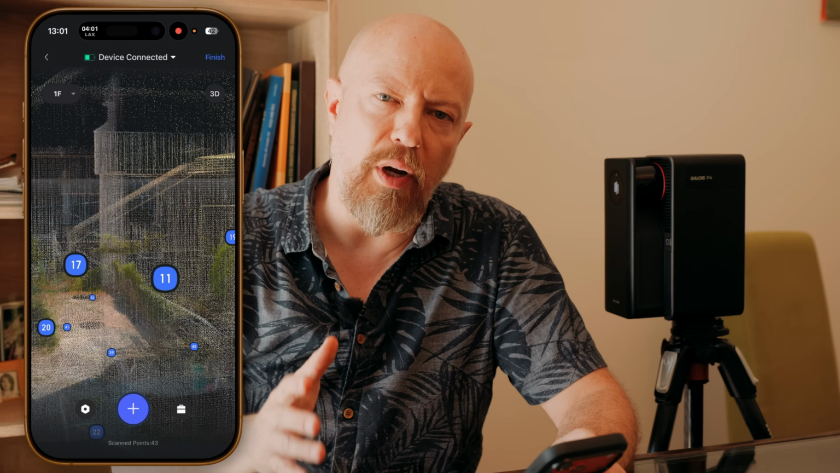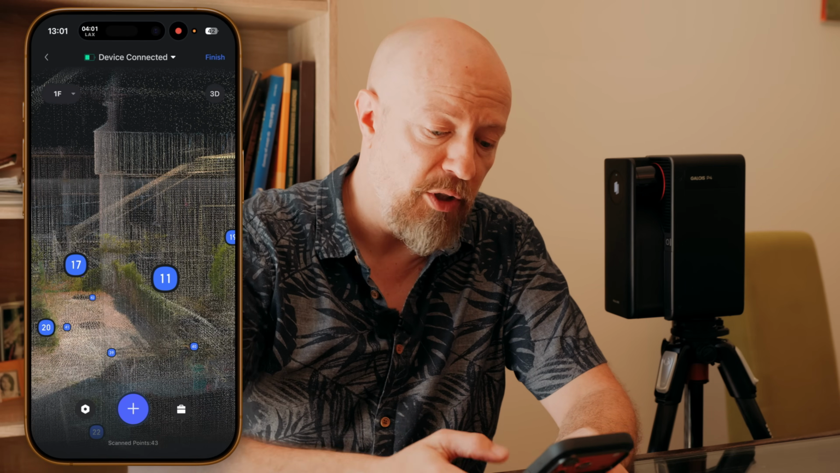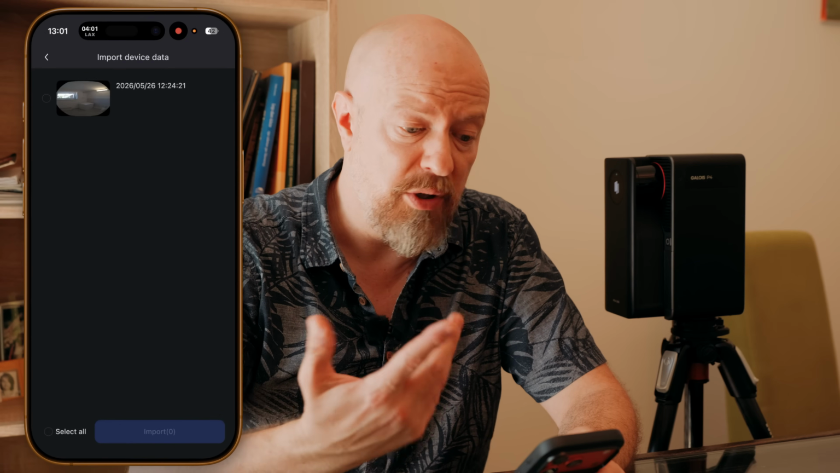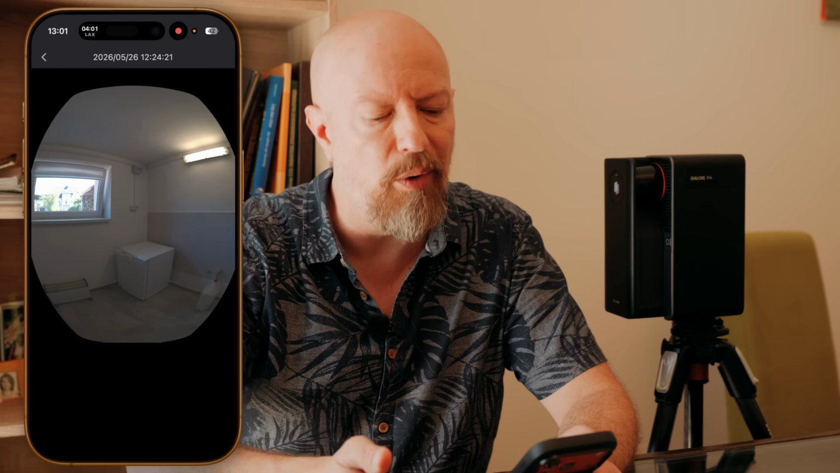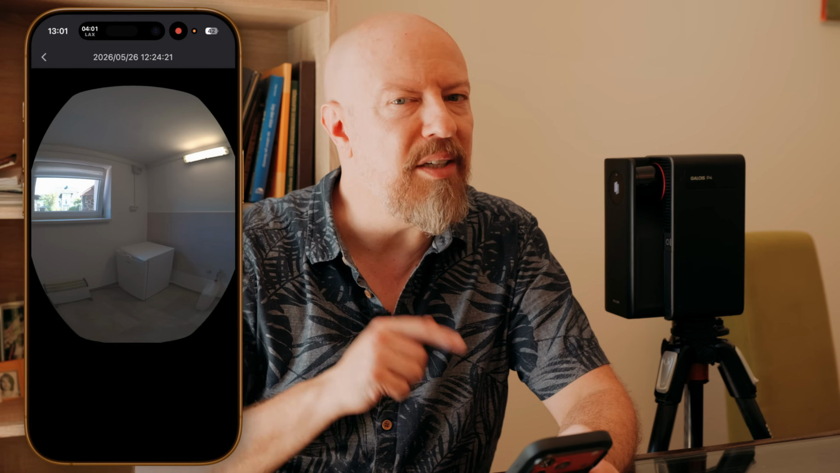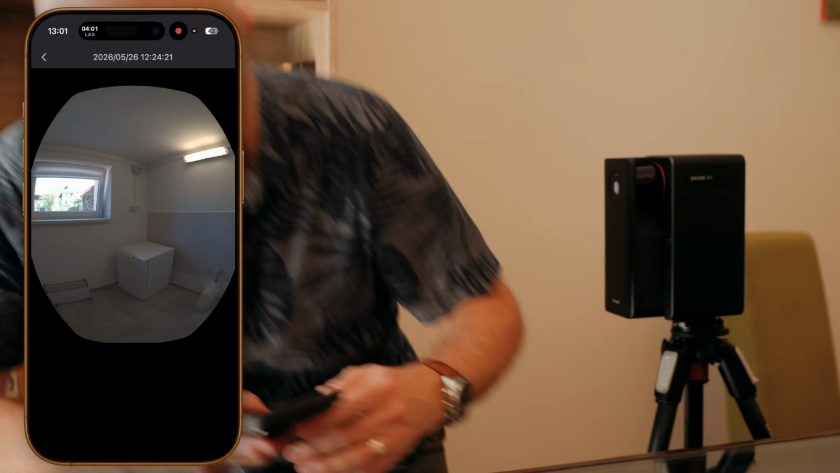All right, so how do we figure out what went wrong? Well, first of all, let's see what didn't import. So to do that, I'll go back down to the toolbox, back to Import Device Data, and it shows just one scan, just one missing scan. What could it be? Well, if I tap on it, I can preview that, and I realized, oh, that was the downstairs finished cellar. I scanned the cellar, but I didn't scan the pathway to the cellar. So we're gonna go add that in now.